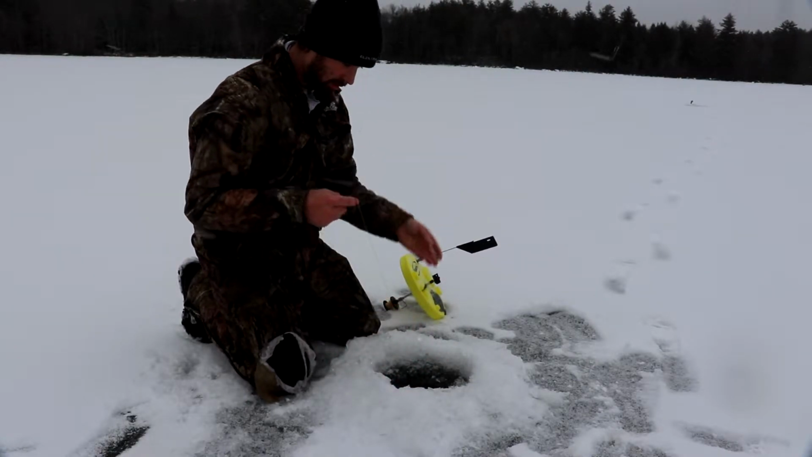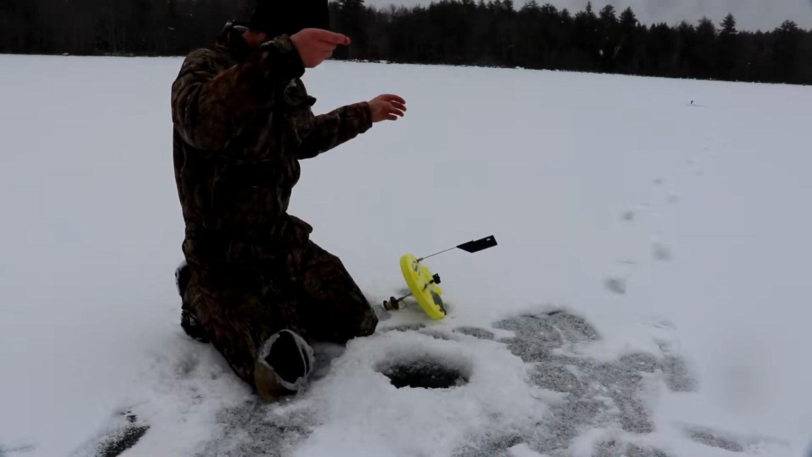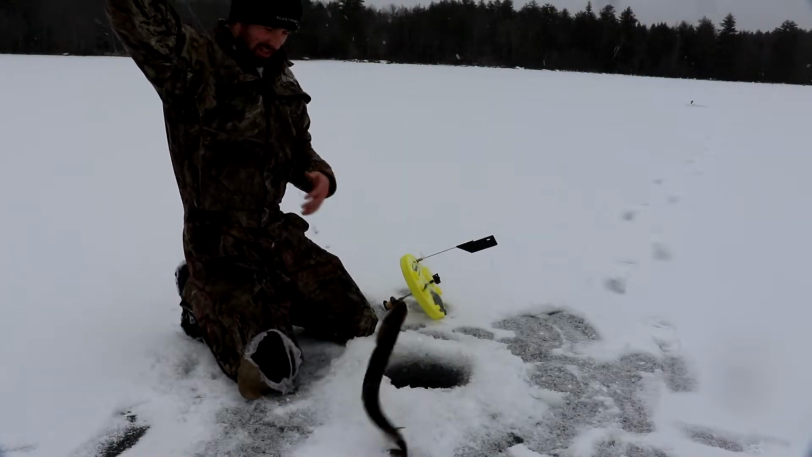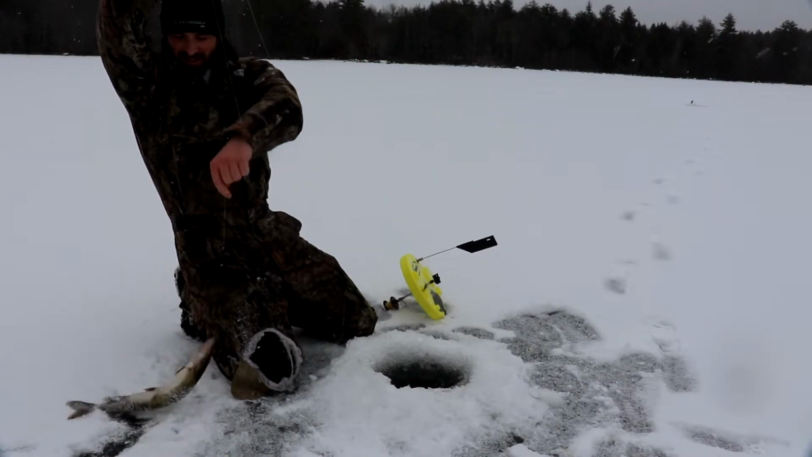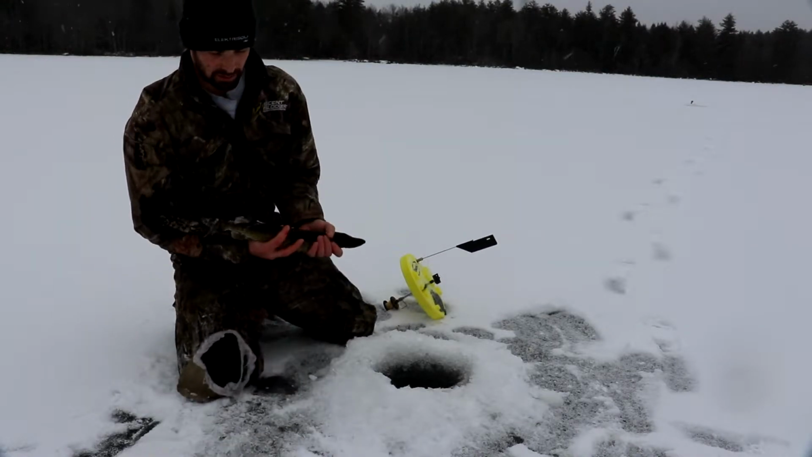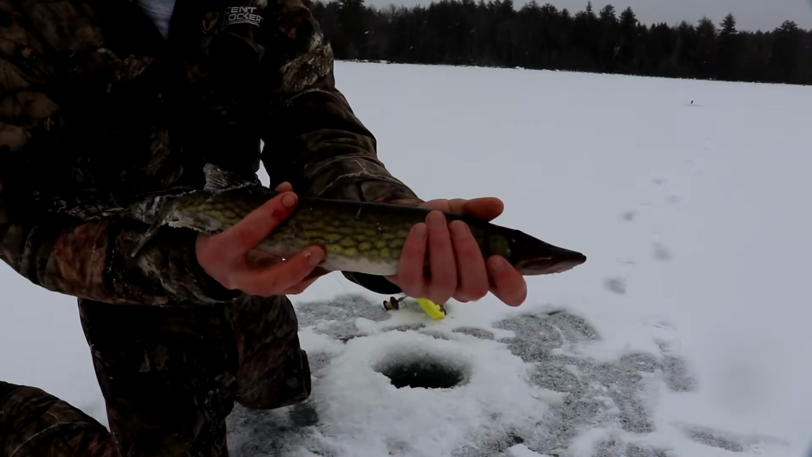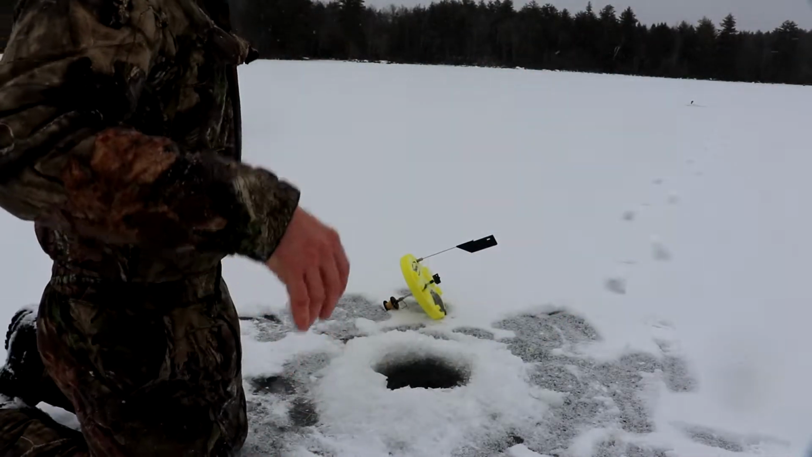Got him. That has some weight, I guess. And by some weight, I mean it's a small pickerel. All right. Second fish for me today. Another pickerel.